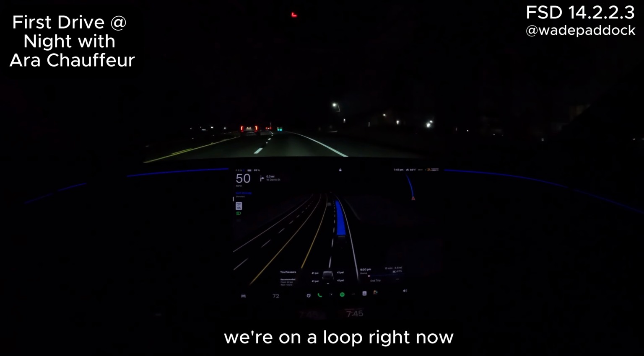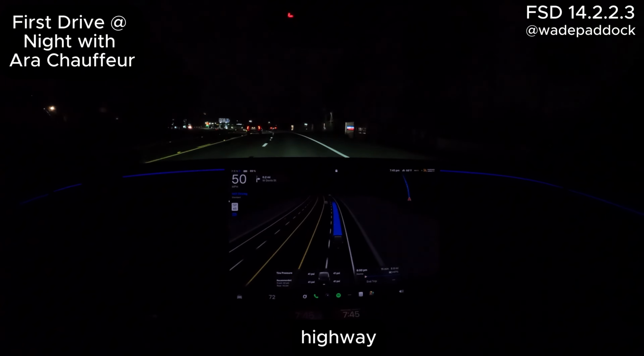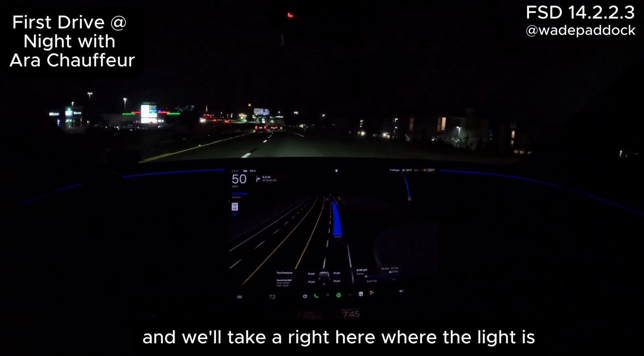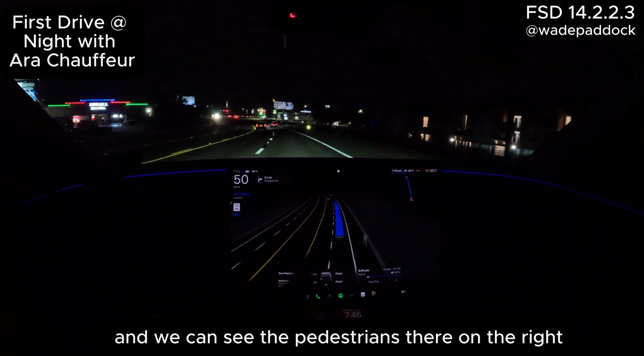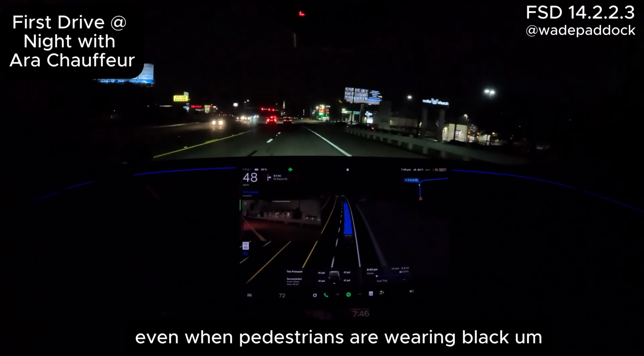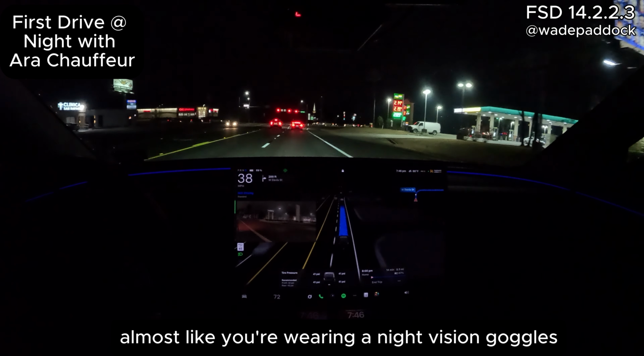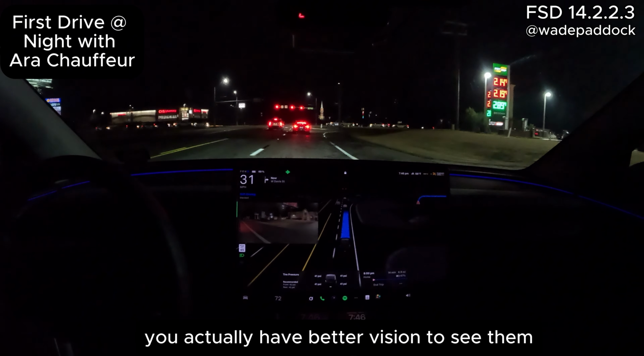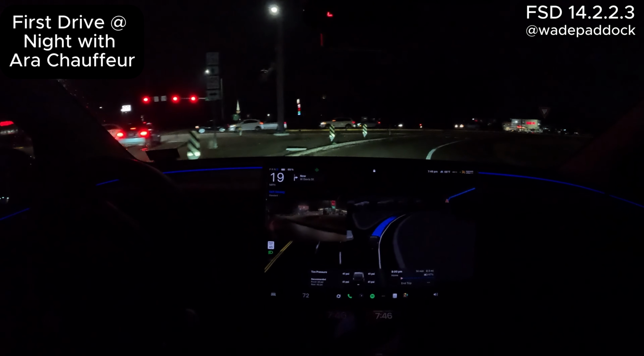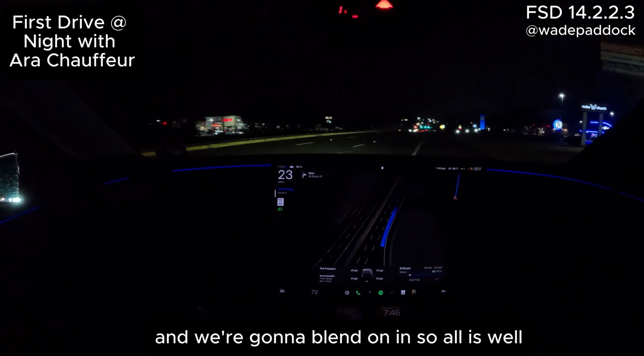We're on a loop right now, and then we'll be going into a multi-lane highway. Taking a look, we'll take a right here where the light is, and we can see the pedestrians there on the right. The nice thing is, even when pedestrians are wearing black, it pops up on the screen almost like you're wearing night vision goggles, so you actually have better vision to see them than you do without the screen, popping them up there. All right, so we're looking for traffic and we're going to blend on in, so all is well.